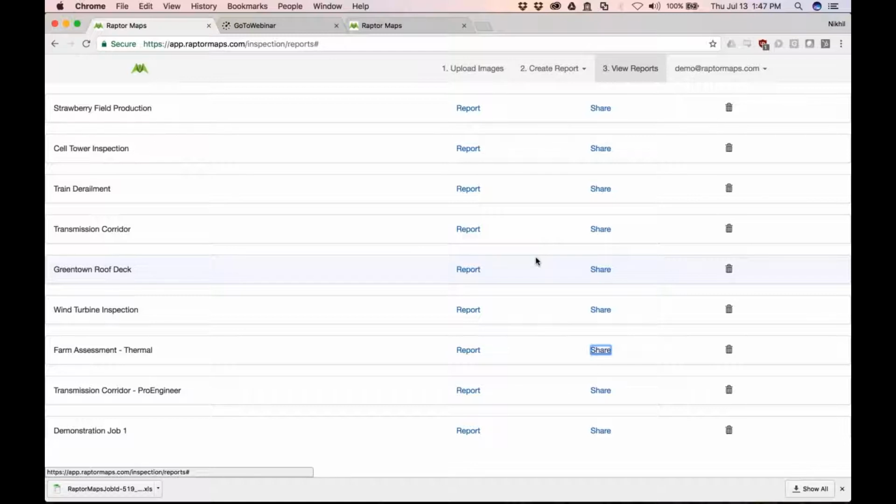So the question I see is using this SOP of RGB, specifically in a solar field, is to go out and actually do it all in RGB, and then go out and do a couple of the thermal anomalies that you actually see instead of trying to thermal map the whole thing. You might see some simple anomalies, and we can then put this into Raptor Maps and create that report based on just a few thermal images instead of trying to map the whole thing. Like I said, there are some challenges to that. Anything that you would like to add to that, Nikhil, as far as RGB versus thermal? Gathering a lot of RGB is easy, is what I'm saying.